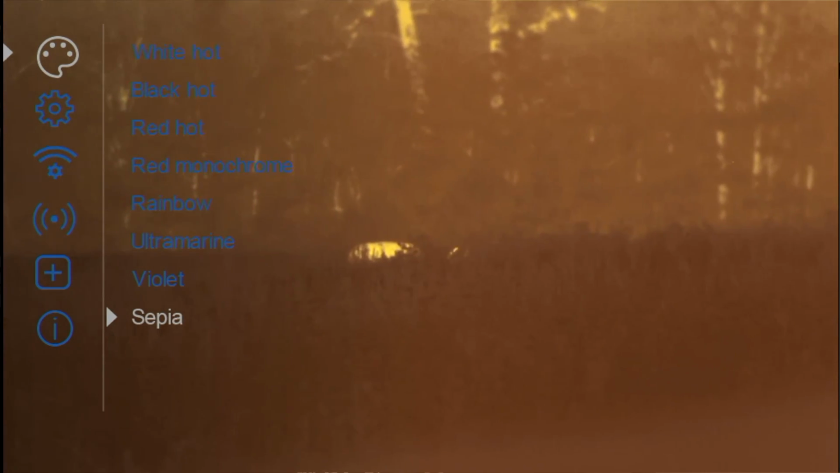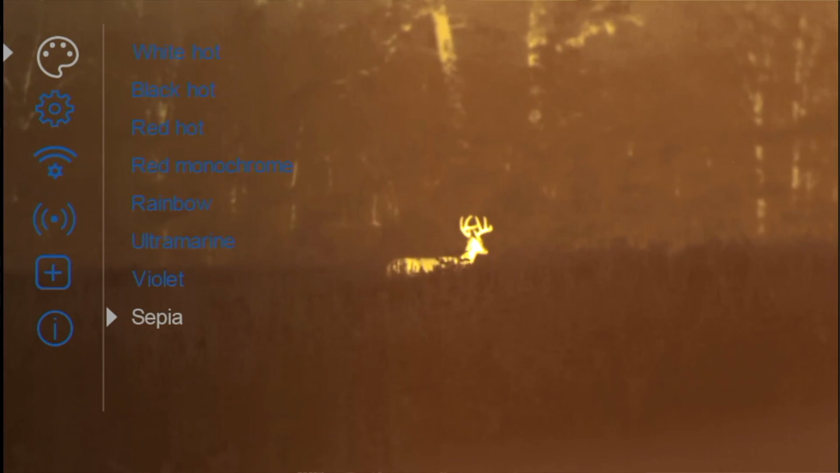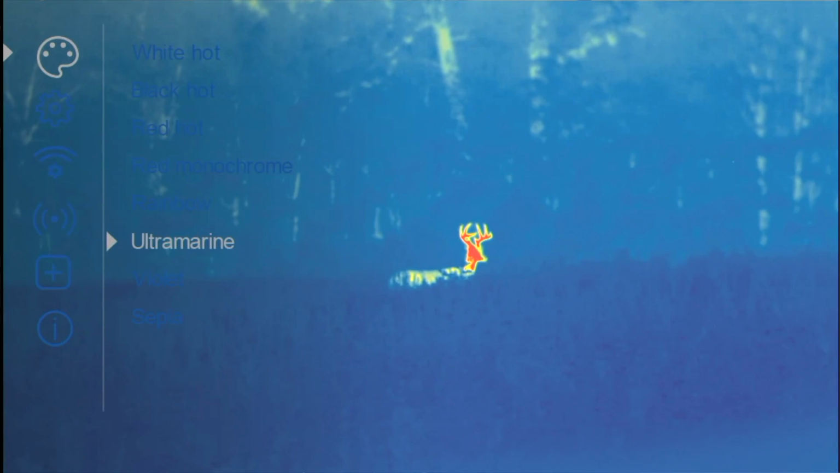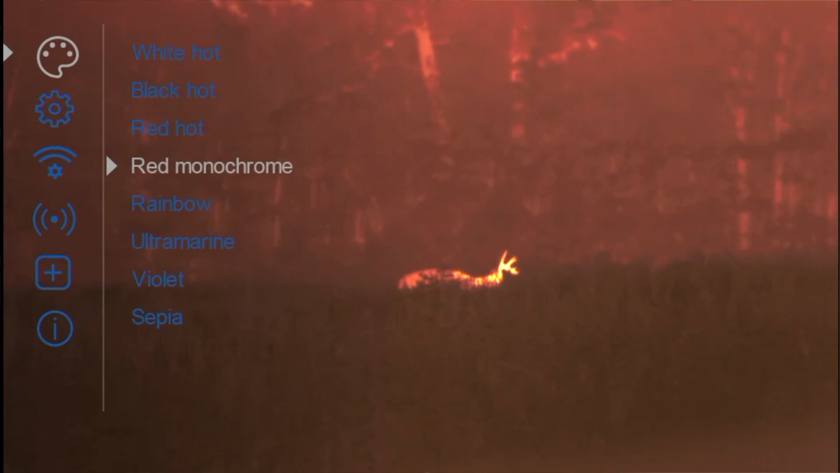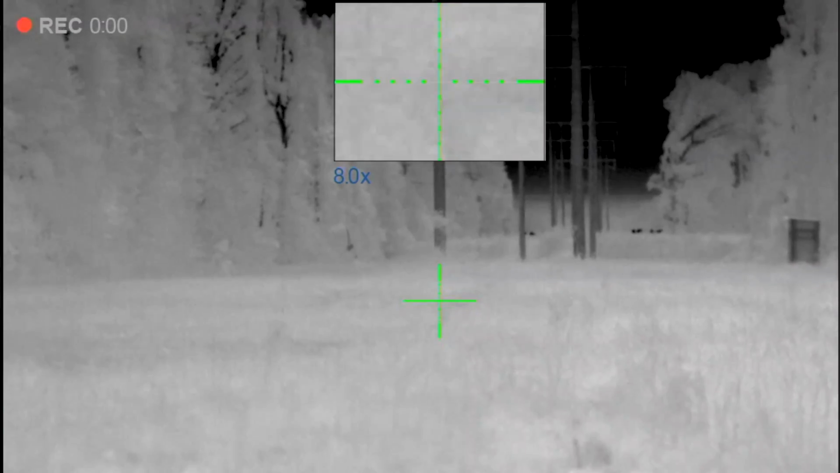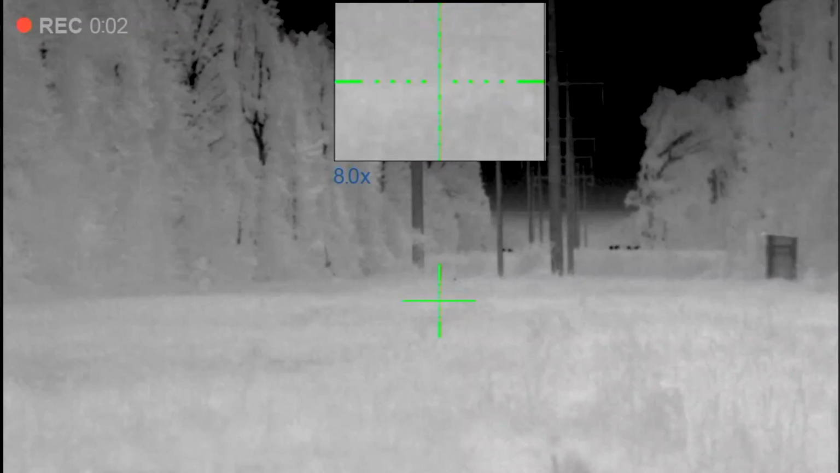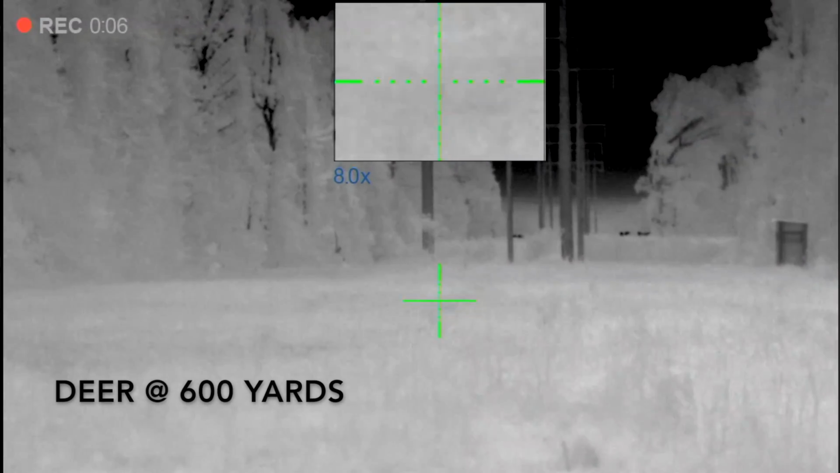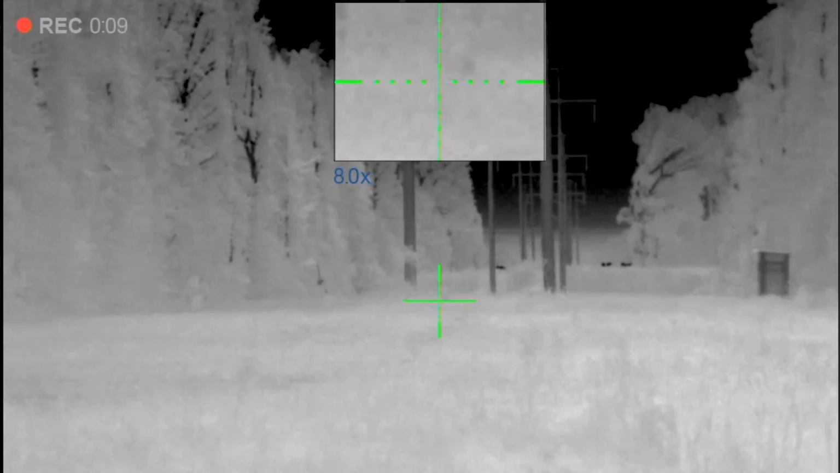Of course, it does have the picture-in-picture display. It's got almost a 2,000 yard detection range, which that's a lot further than I need to see. But ID range, I'm going to say is 600-700 yards. ID and deer, that far, never had an issue. Hogs, you can tell the difference. Coyotes, the same.